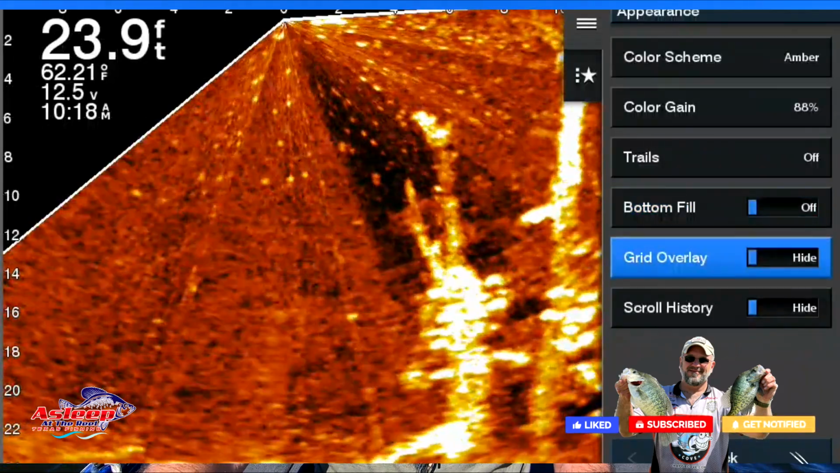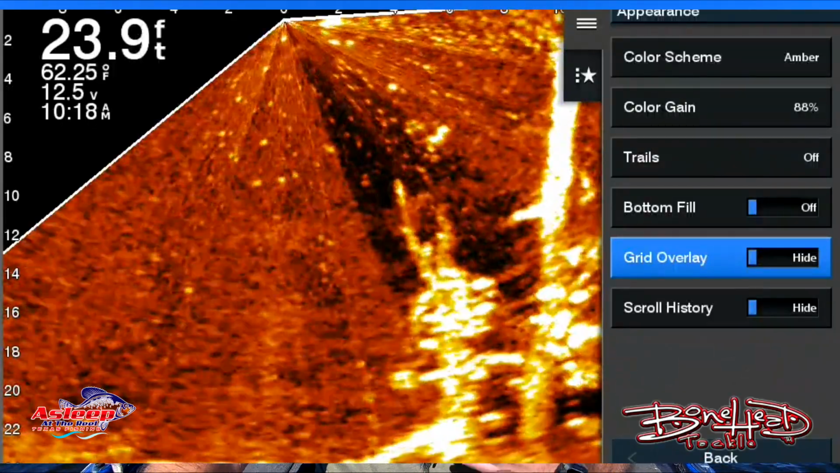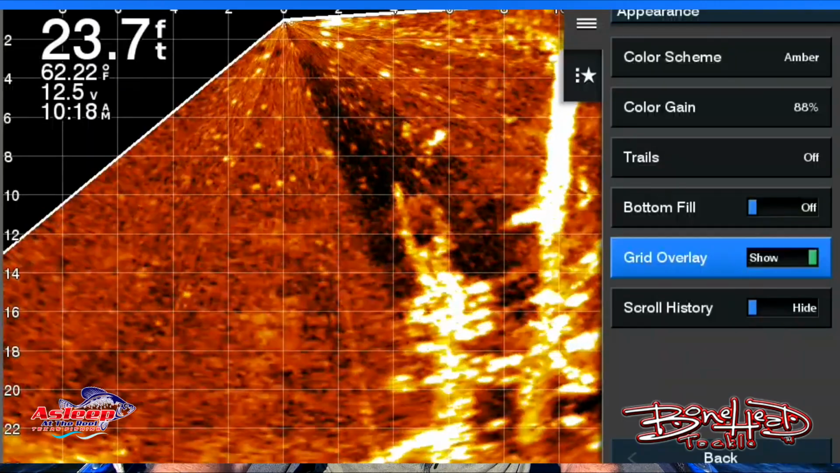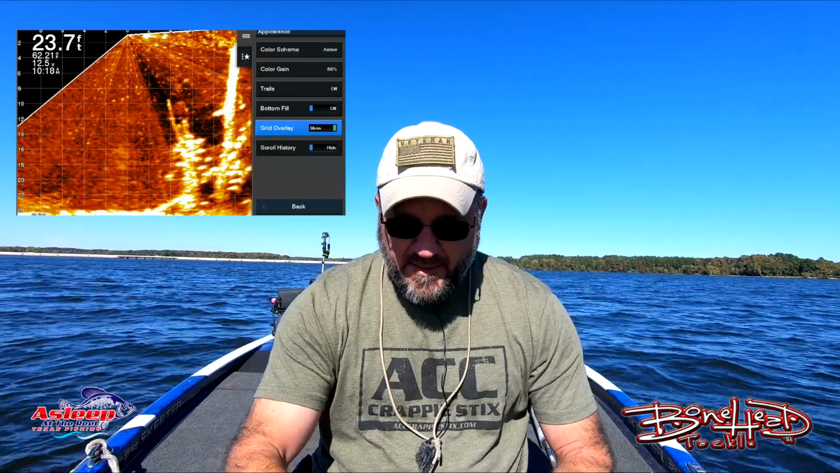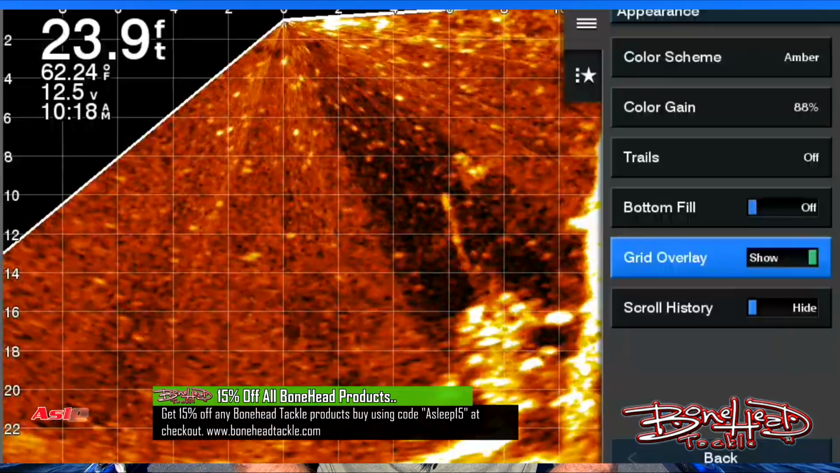Grid overlay. You say show or not show. You just saw those squares in there. They all went away. I like those, and I'll tell you why. So I'm fishing at 20 foot. And if you look at the numbers, it starts with 0, right underneath the transducer. You got 2, 4, 6, 8. So I know there's a 2 foot radius between those squares. Same thing going down on my depth. So if I see a fish and it fills up a majority of that square, I know it's a good fish. So I like the grid overlay on there personally.